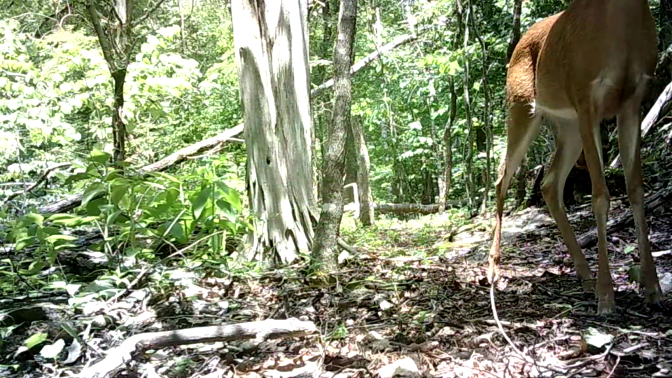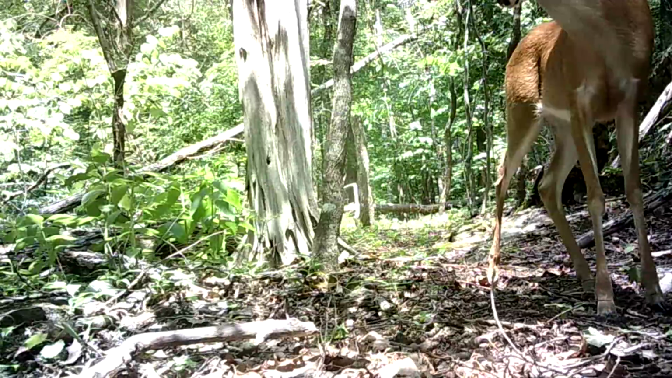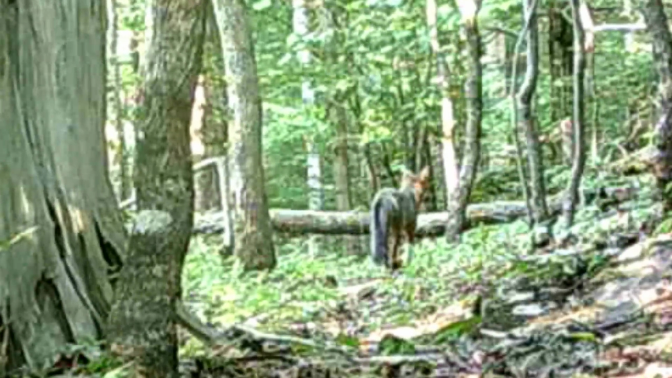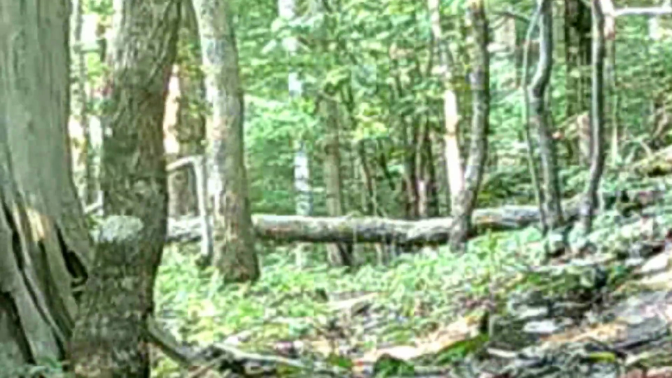Well, up on the ridge, the old deer, they seem awful nervous, but they're moving around. Now there's a fox up on the ridge during the day, they're moving around.